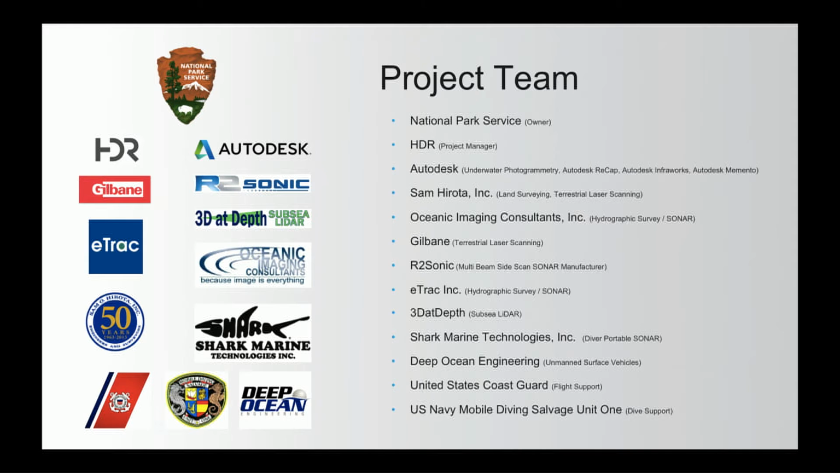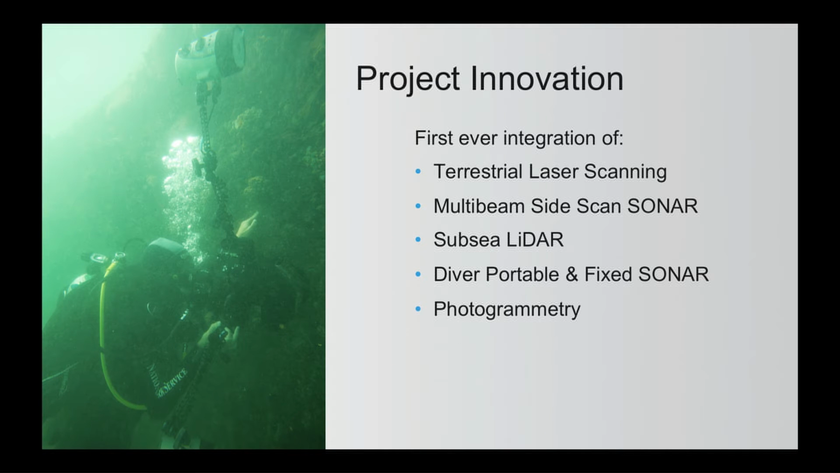And collectively the risk was kind of off the charts. We hoped this was going to work, but frankly there were a few things that we weren't sure about, and that's kind of the real story of the Arizona. But what we strove to do was a series of firsts, combining these different kinds of reality capture software for the first time.